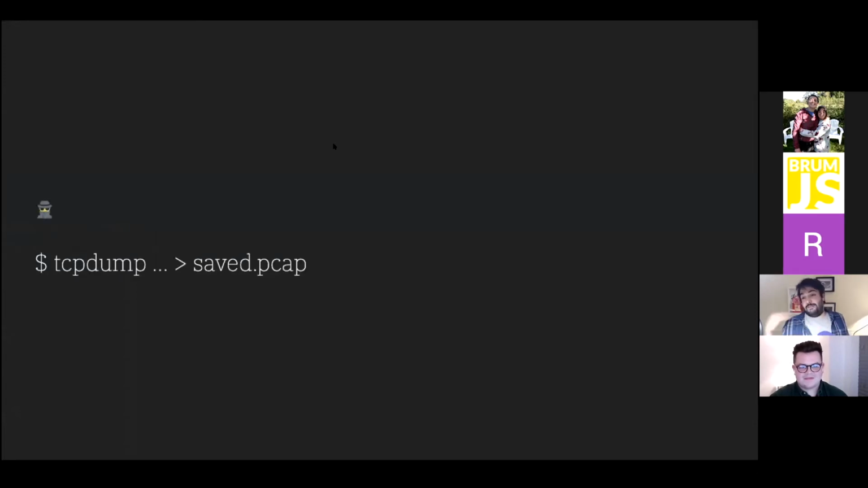Another thing you can do, if you want to play this back, is use this tool called tcpdump, which allows you to capture packets and save them to a file in a particular format that allows you to see the timestamps of those packets.